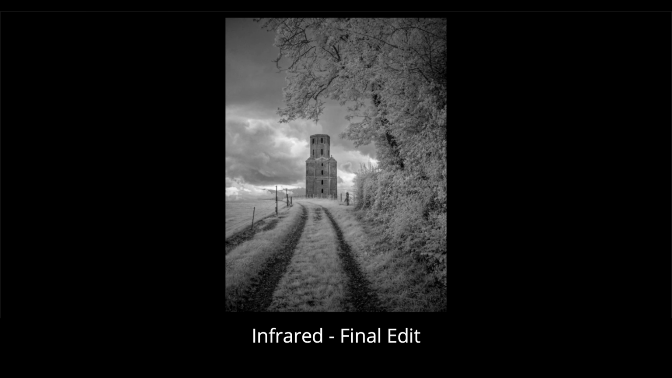And I like both compositions. Again here, I feel potentially I could improve the edit a little bit, but to me, the infrared image tends to draw my eye a little bit more than the non-infrared version.